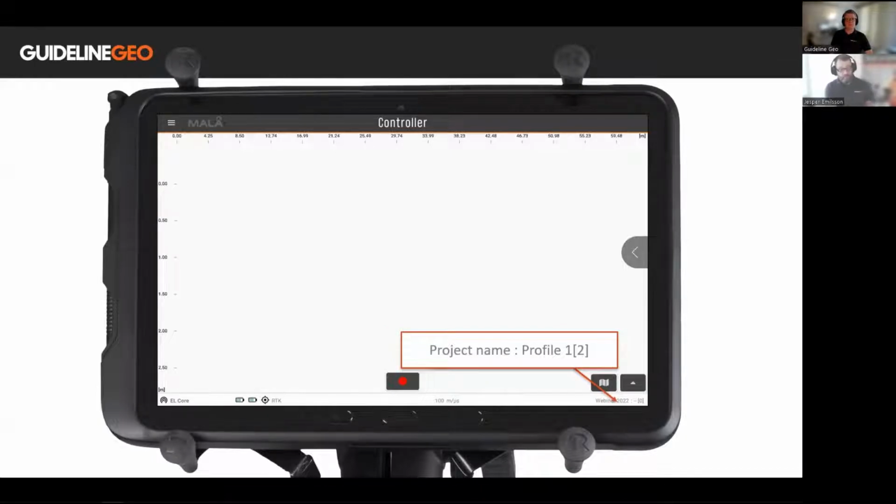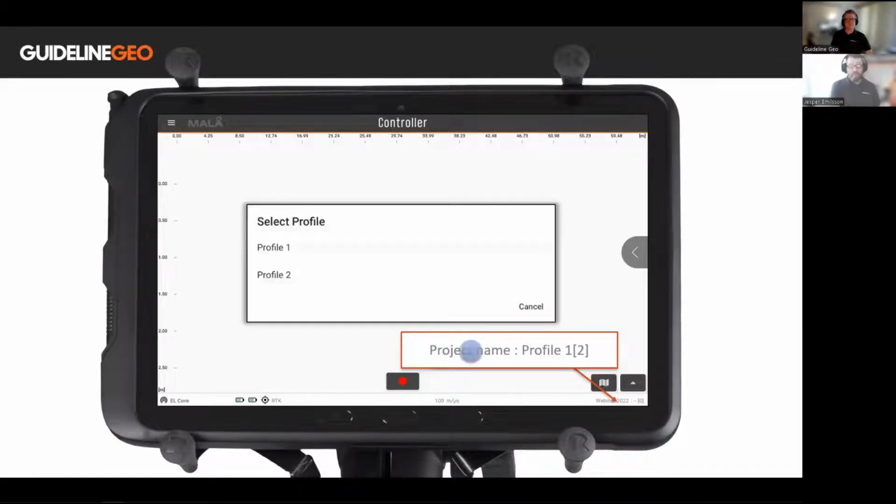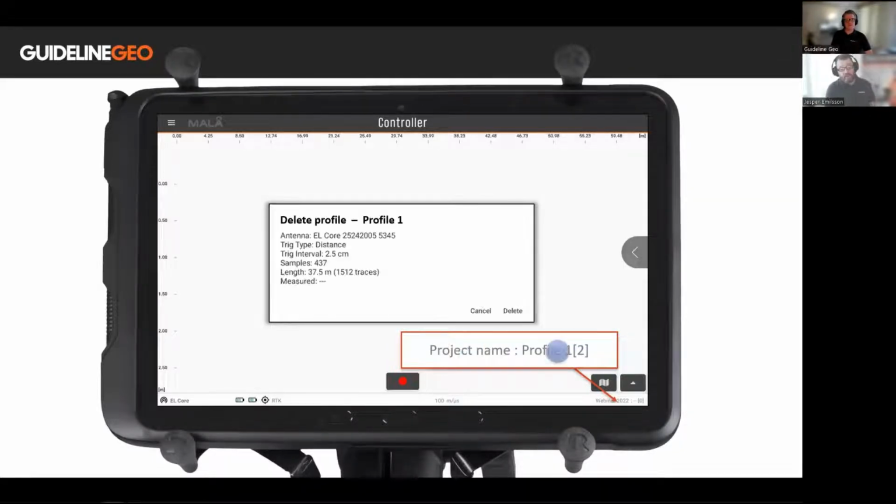And if you tap the project name, you can change the active profile, in this case from profile 1 to profile 2. If you tap the profile name, you can see a little bit more about how the data was collected. You can see the serial number and firmware number of the antenna that we've been using. And you can also optionally delete this data set or this profile from this project.